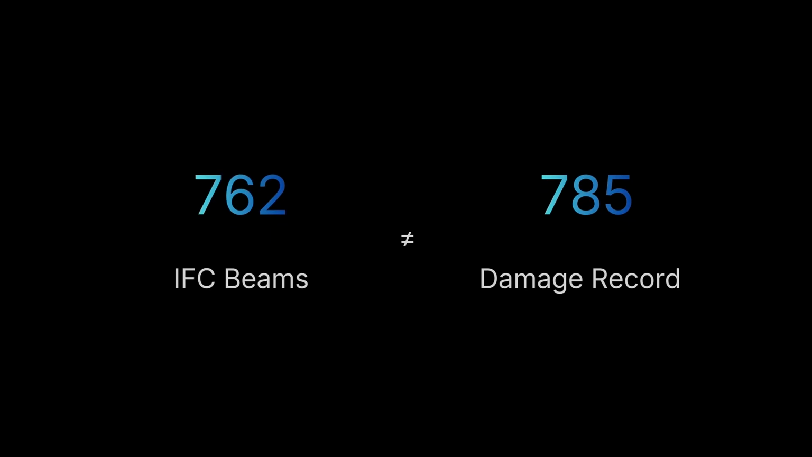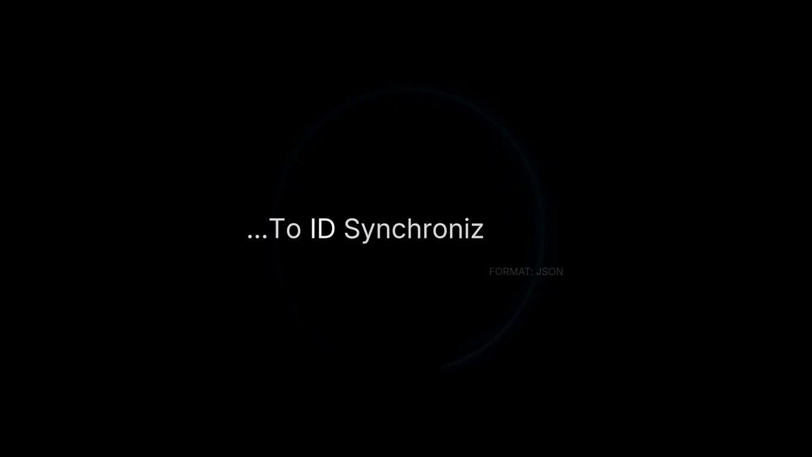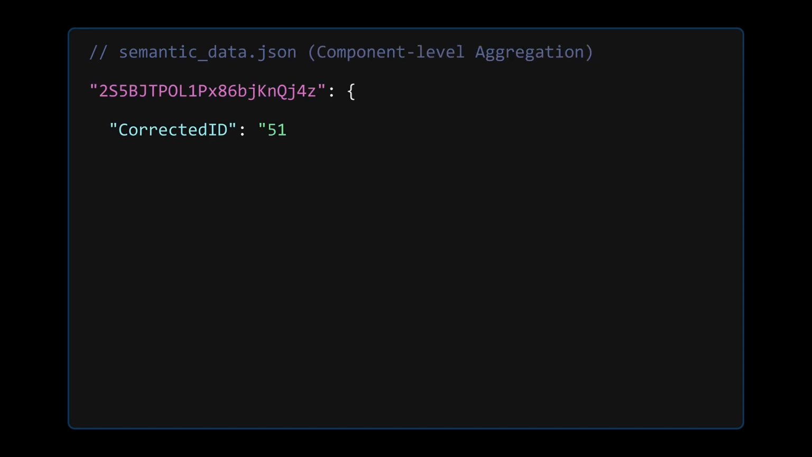Now, the hardest part, alignment. The data was fragmented. Here was the conflict. 762 modeled beams versus 785 damage records. We had 14,000 triples from IFC and nearly 16,000 from Excel. We needed ID synchronization. Look at the JSON object.